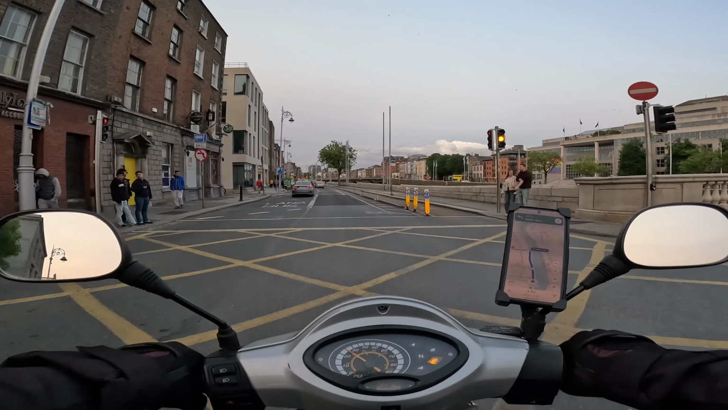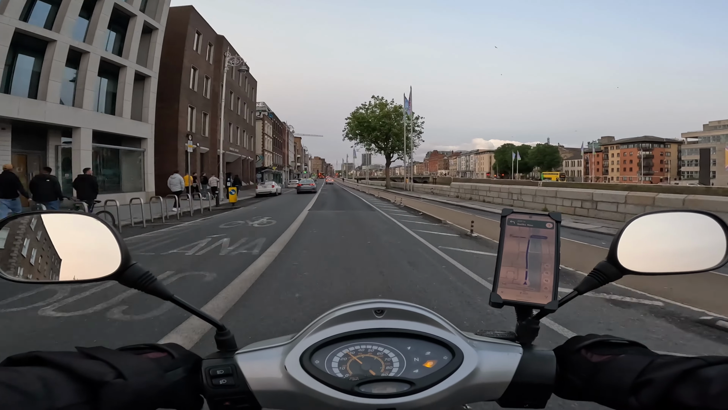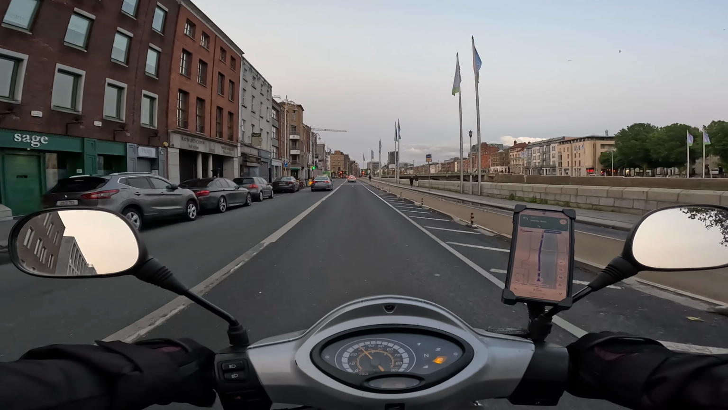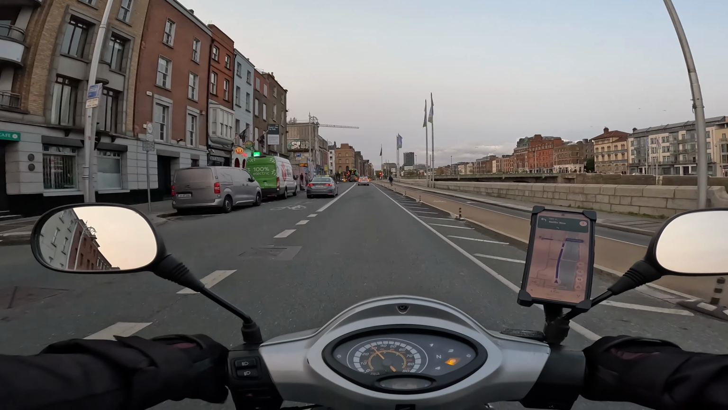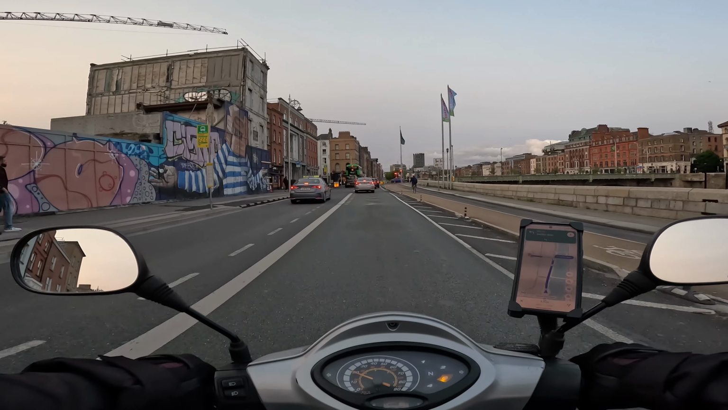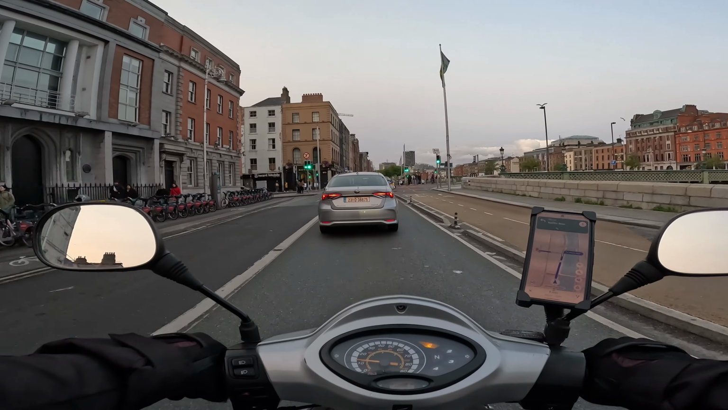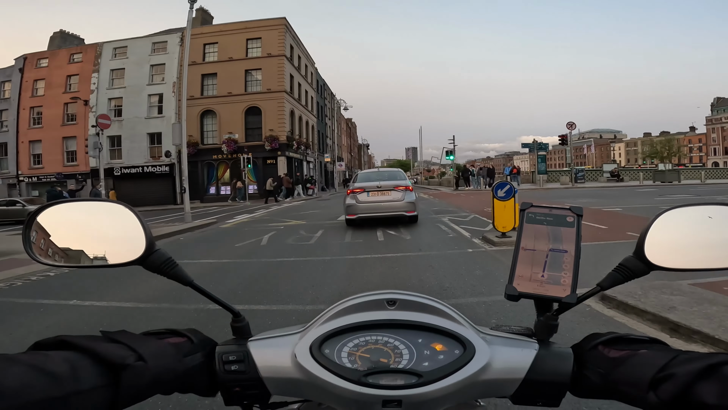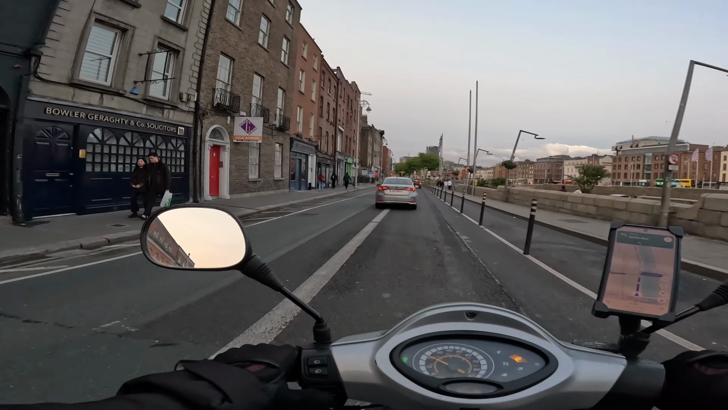Taxis tend to think they own the road, so I try to give them a wide berth as much as I can, really, but they usually get very quickly impatient, or they try and monopolize the lanes, because in Dublin City they're allowed to use the bus lanes if they have a passenger, of course. I'm keeping my eyes forward a little bit right now because I was getting eyes from the side there, which you couldn't see. As I said, head on a swivel.